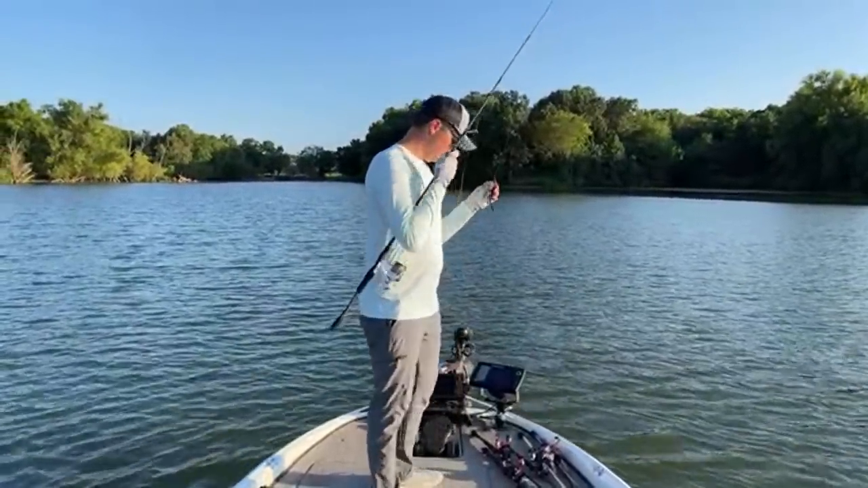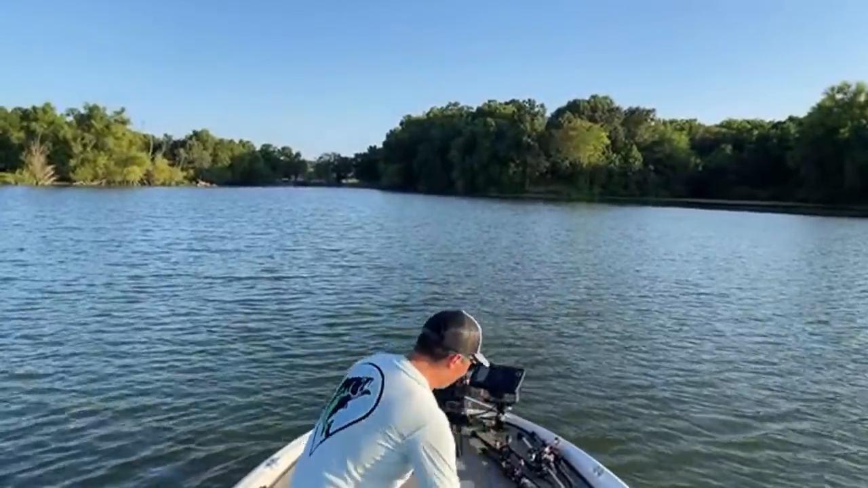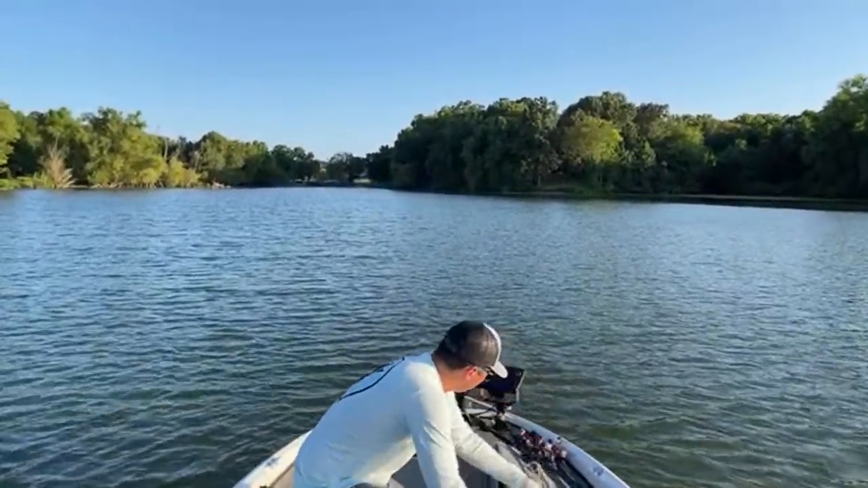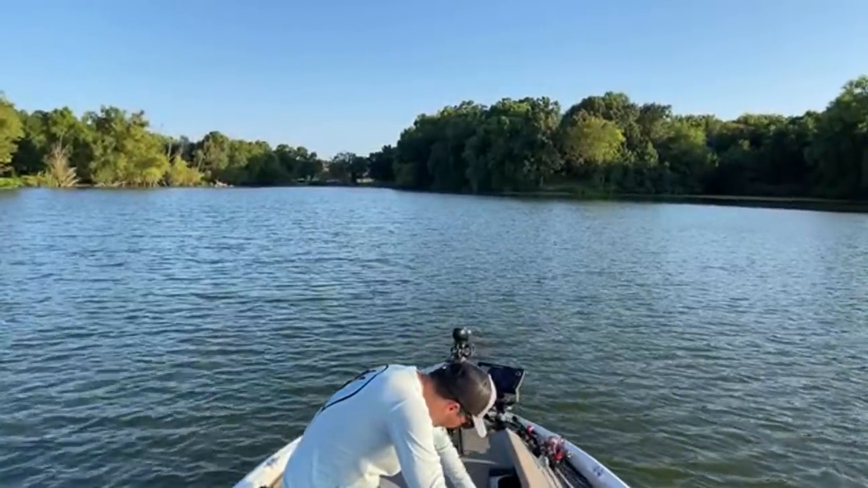Let me change out my worm real quick. I'm also thinking about throwing a little fluke up there, give him something else to look at. Let's see here.